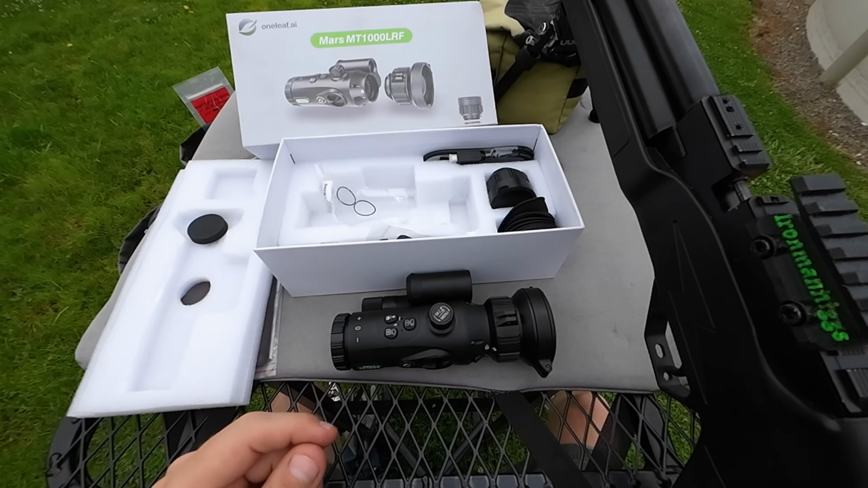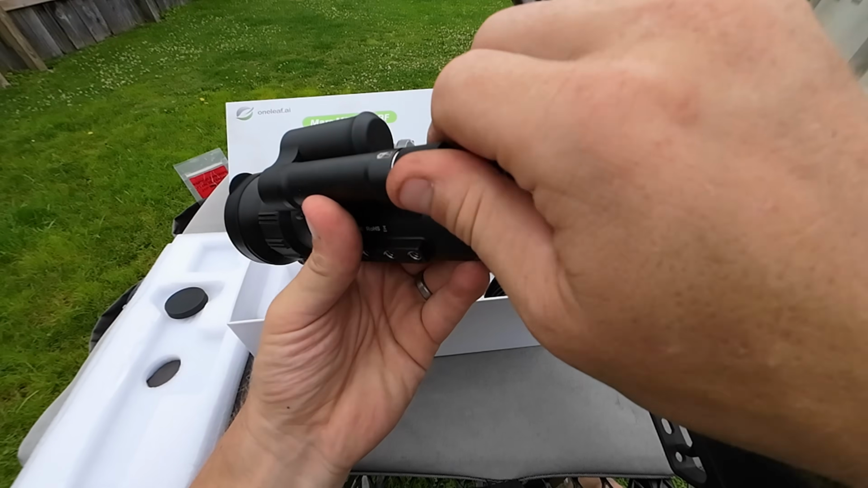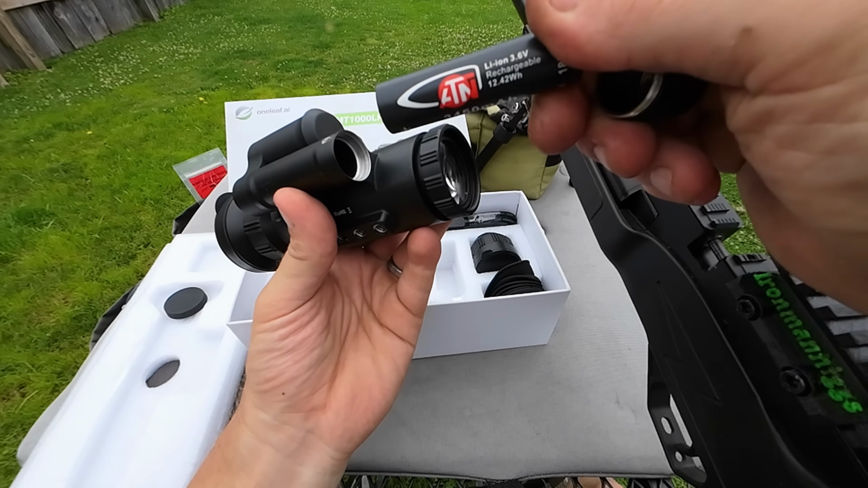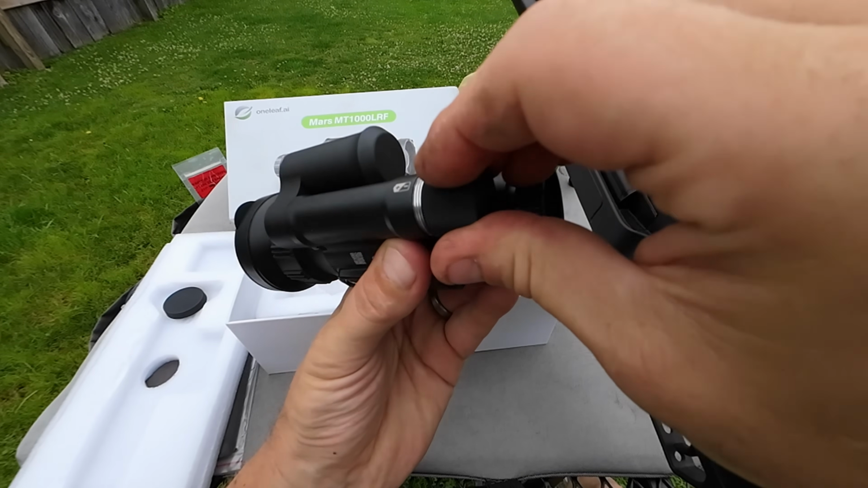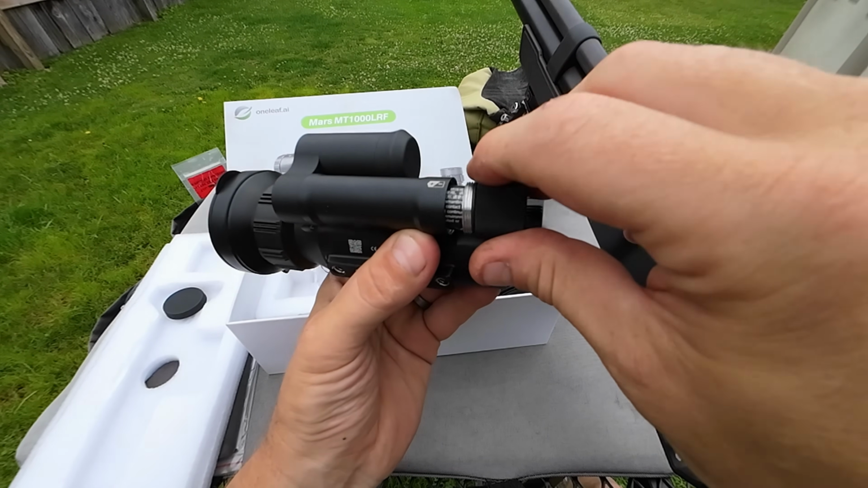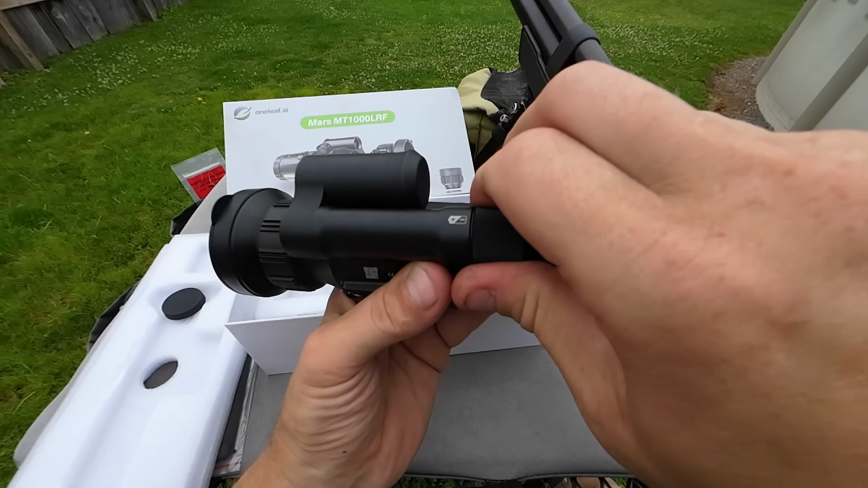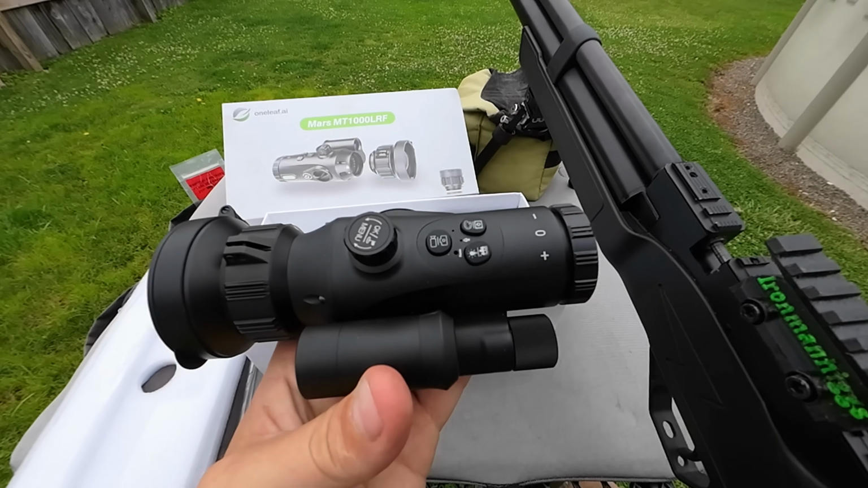So you can see very vibrant, lots of color spectrums. The power source on this thing, if you screw this off, 18650 battery, rechargeable. You can get those all over the place, which makes it great because it's not a built-in battery. So if it dies, you're screwed. You can simply change out your 18650 battery and you're back at it. I'll show you the mounting details right now.